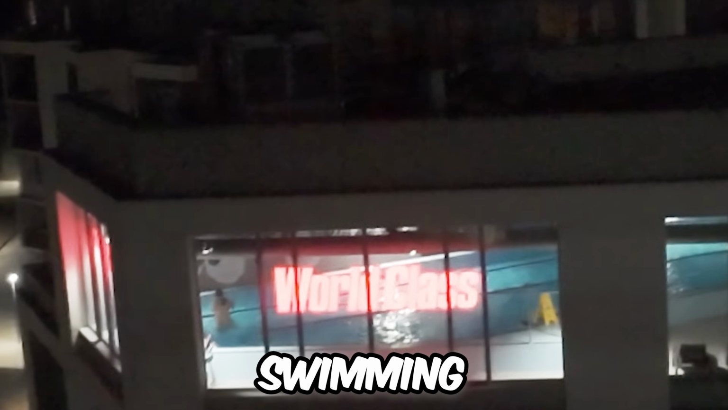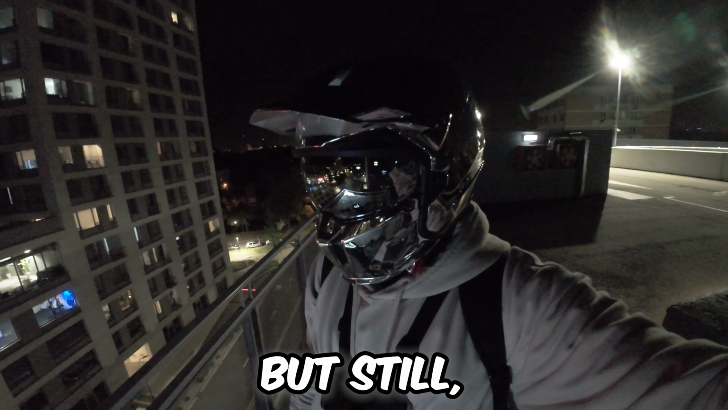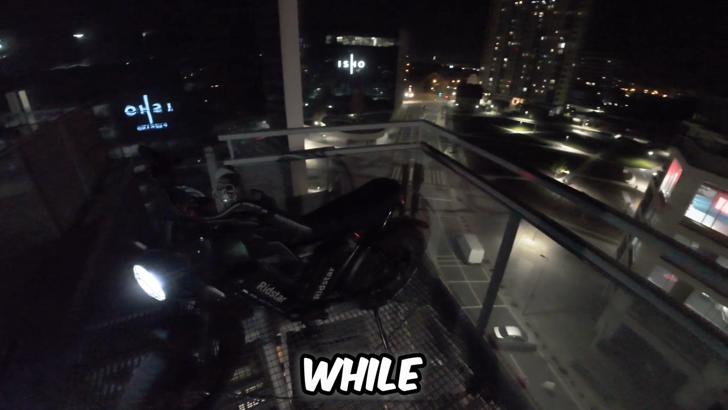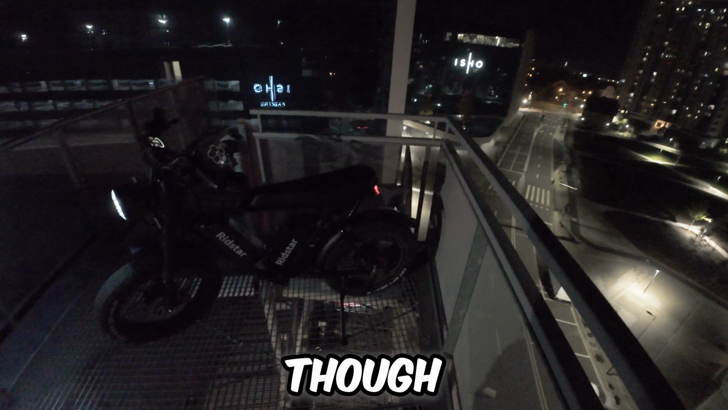I don't know if you can see that. This building has a swimming pool and under it has a gym. This neighborhood is so fancy. But still, I would rather have a house. It's been a while since I've been here and I feel so lucky. I don't know if security is on us though. Looks like there are two people. I don't know what they want from my life.